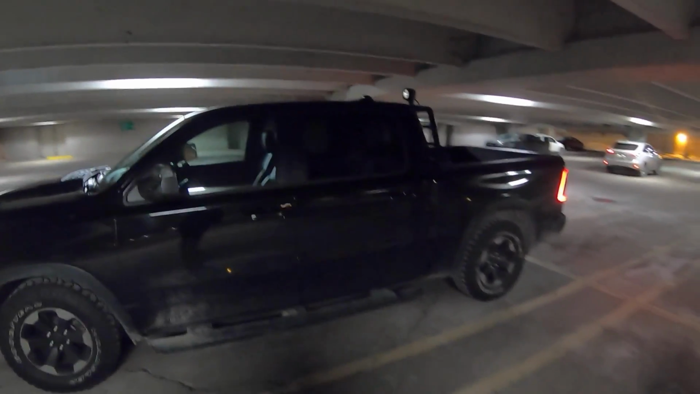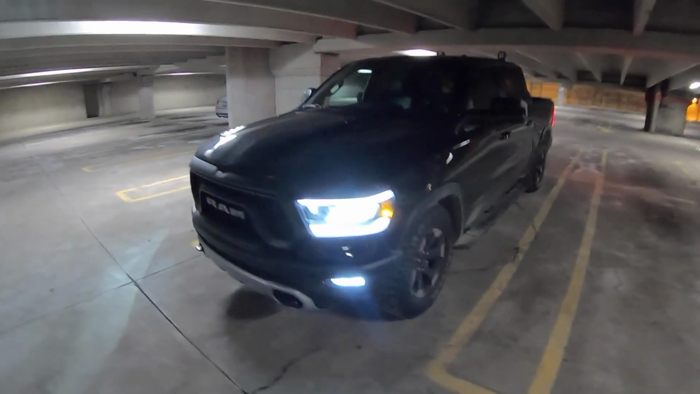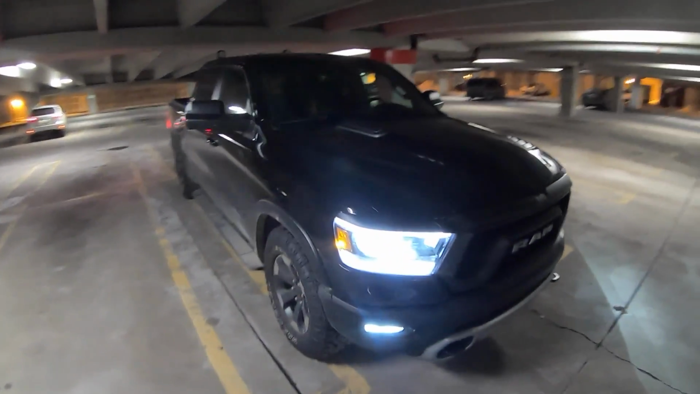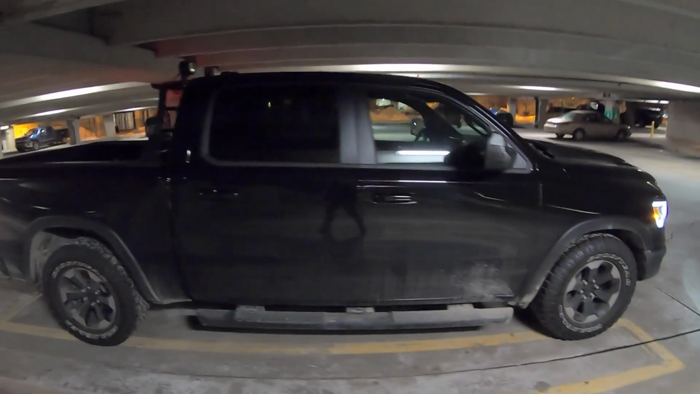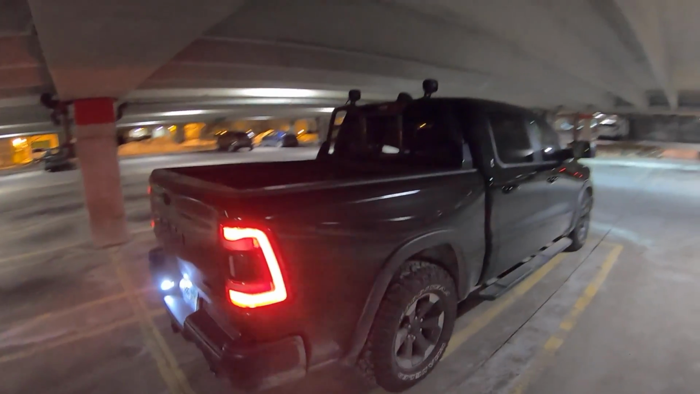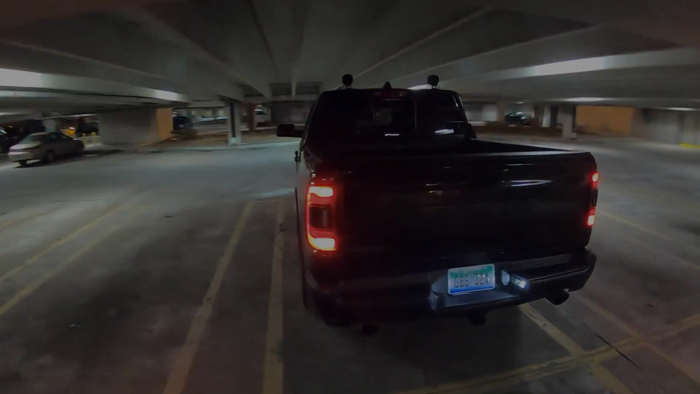Hey guys, so it's been a week with the new Ram Rebel. I wanted to sum up my thoughts on this truck and show you guys what it's like to drive at night. As you can probably see, we've got it in lowered entry-exit mode here, so we can fit through this parking structure without banging those lights on anything.